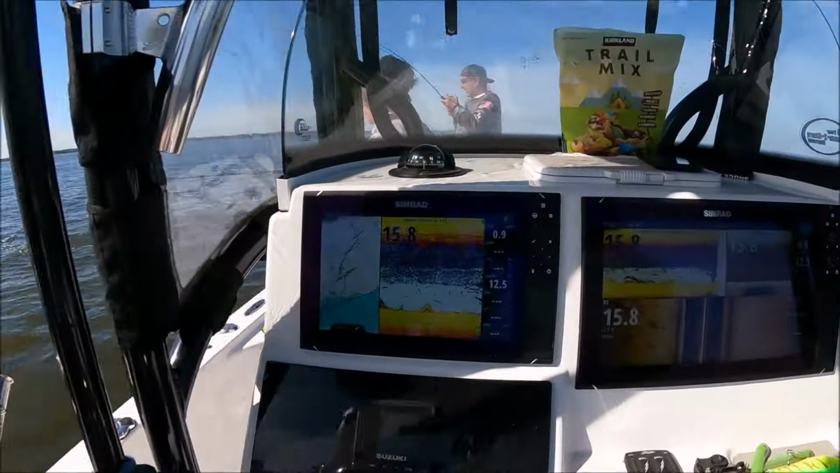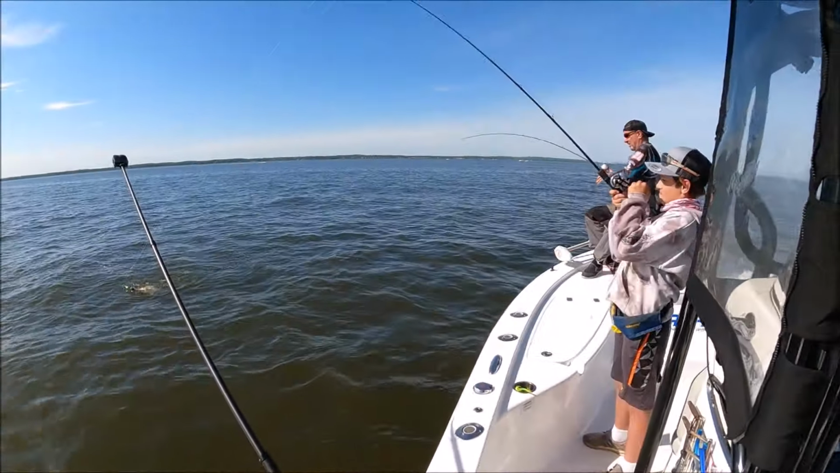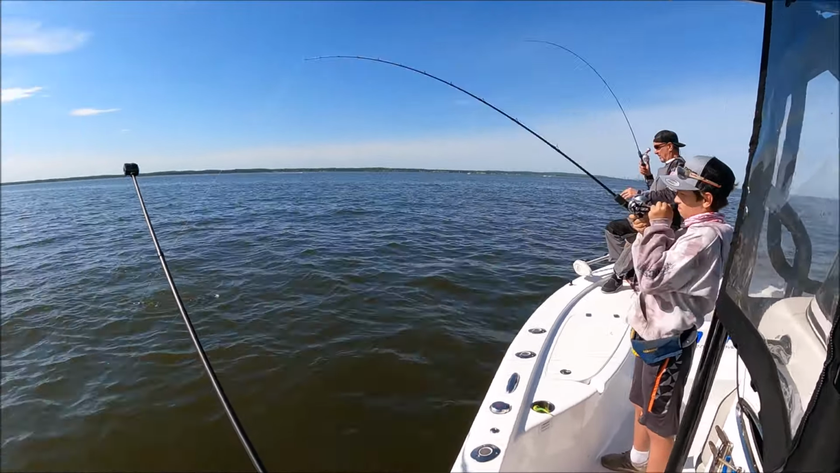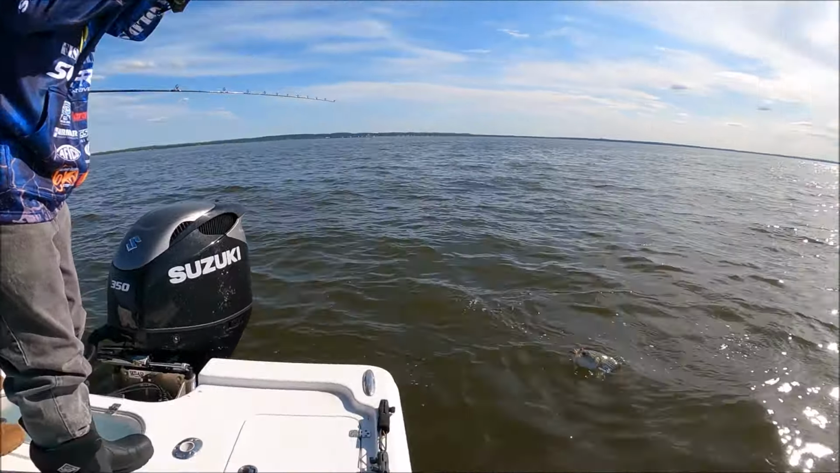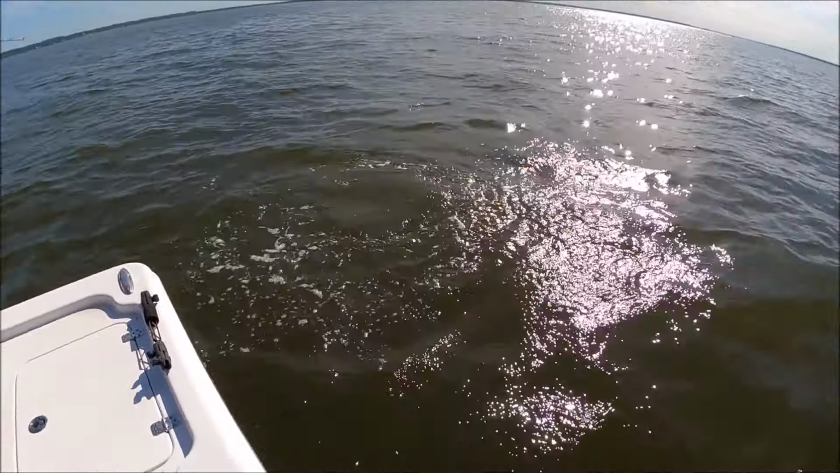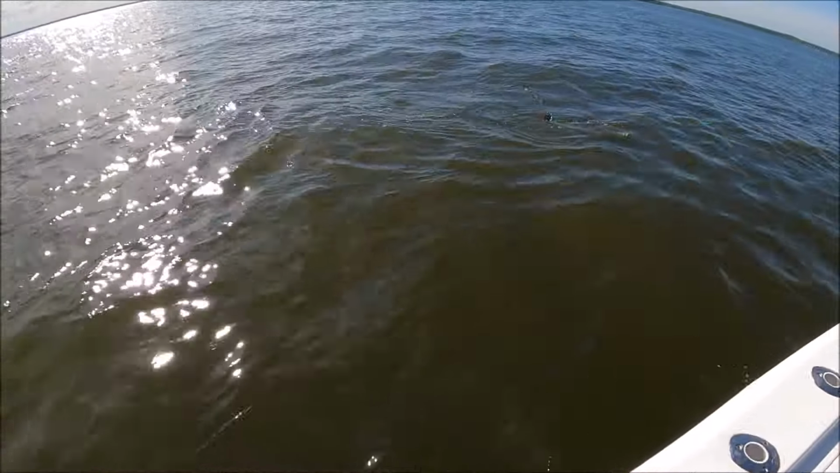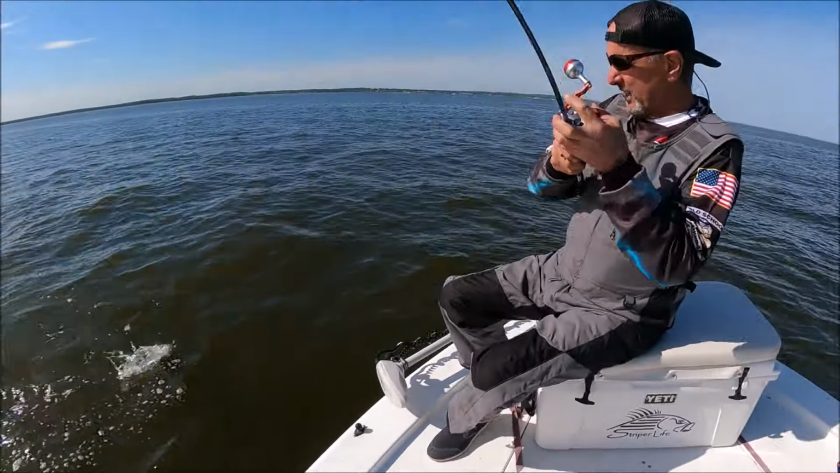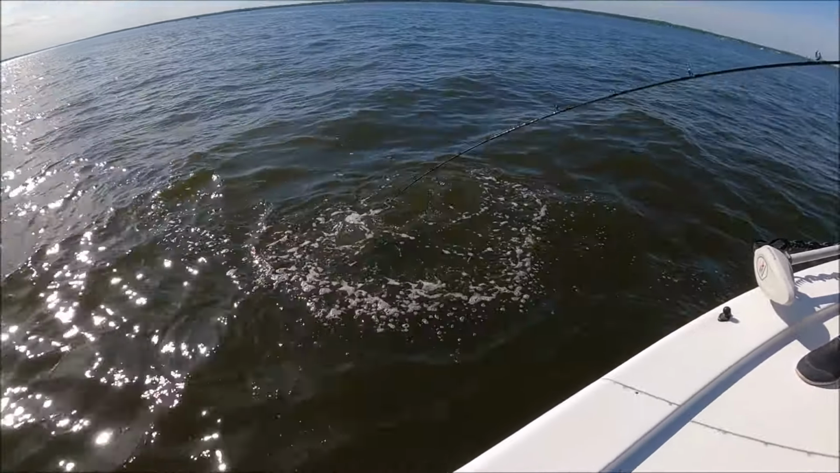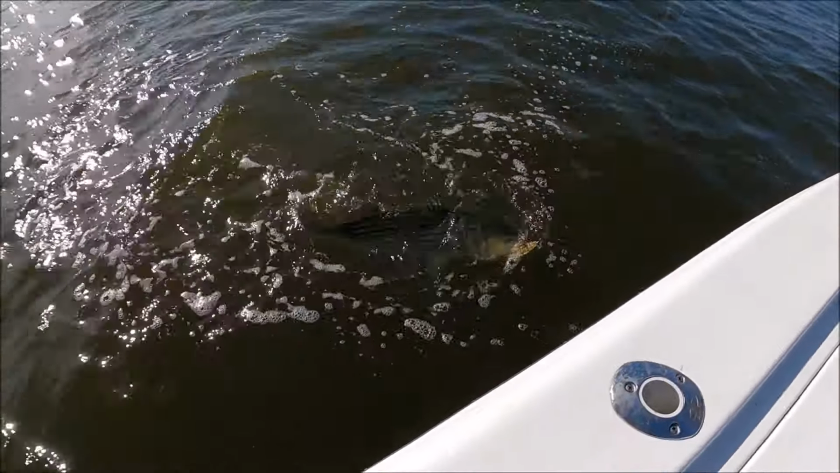Look at the screen. Look at them all following, guys. Those fish are just following along. That fish has had half the spoon in his mouth. It's a good looking fish up there, bud. Both of these are decent fish. Walk behind me. Let me know when you get them close, Eric. Good looking fish.